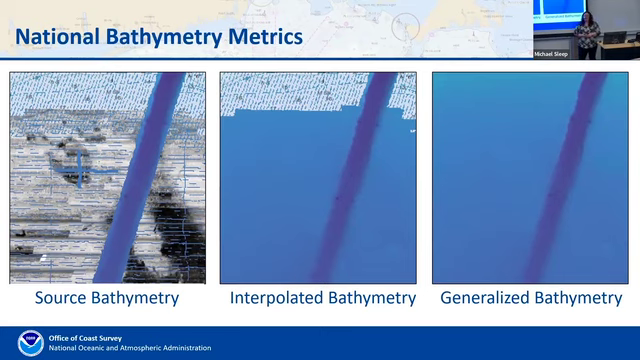And then on the right, you see a generalization. This is where, when we still have gaps without any kind of supporting information, we interpolate again. And those nodes as well are marked as interpolated, and they also have a higher uncertainty assigned to them.